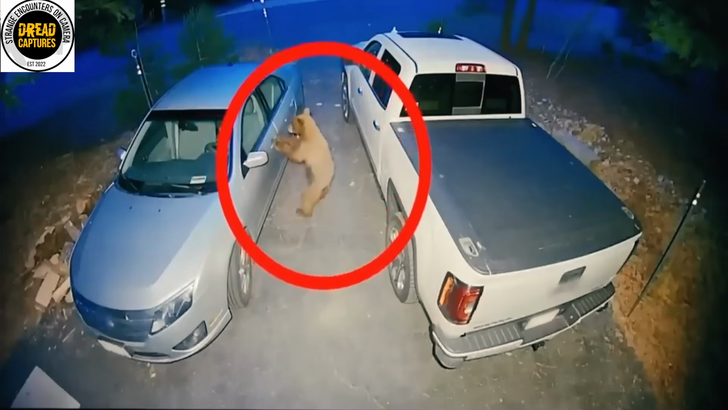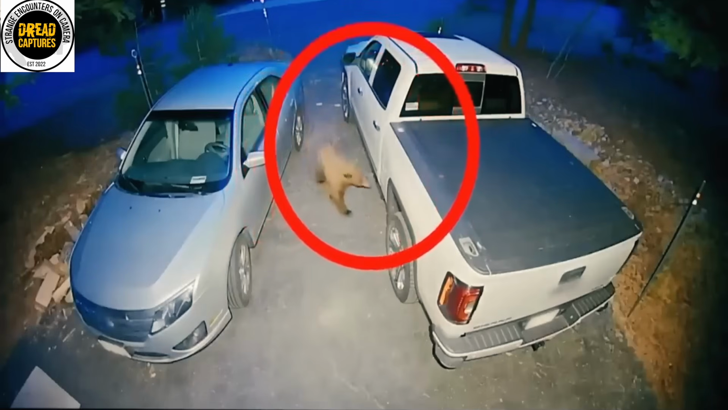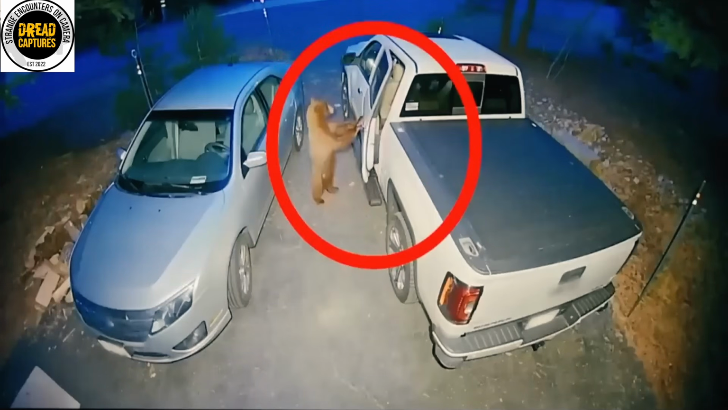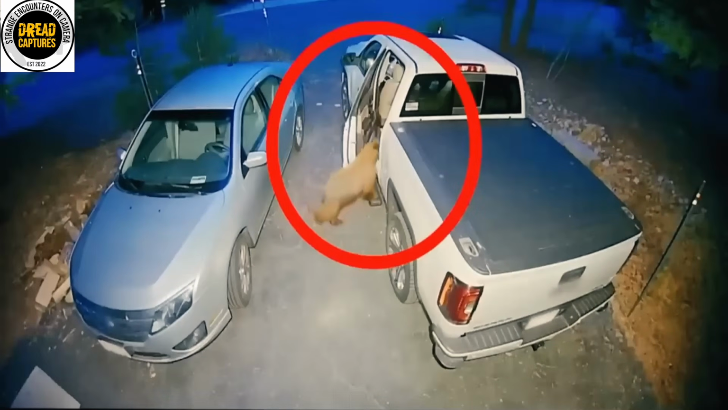Can you imagine getting in your truck in the morning and there's one curled up in your backseat asleep? I mean, he really does look like a little human. He checks the car door, that's locked. He's smart. He says, let me go check this truck. Climbs right on in. Now, it probably goes without saying that his nose is leading the way here, so there was something still in that truck that has his attention. Nevertheless, just a great camera capture.